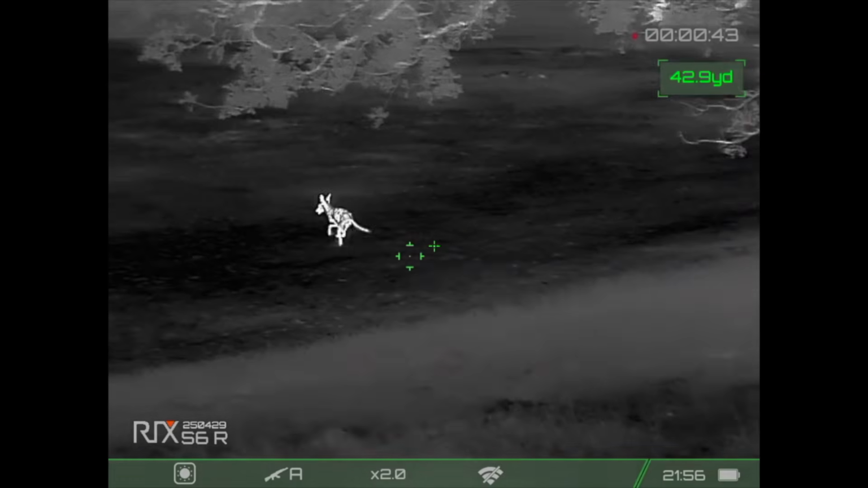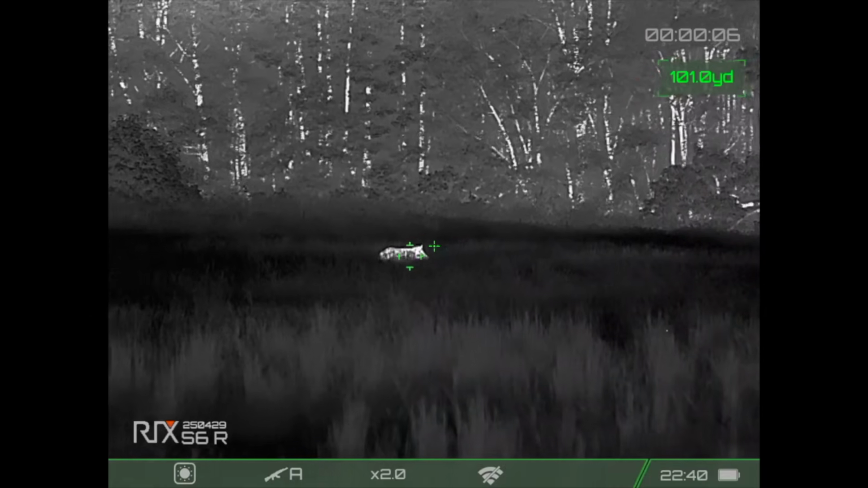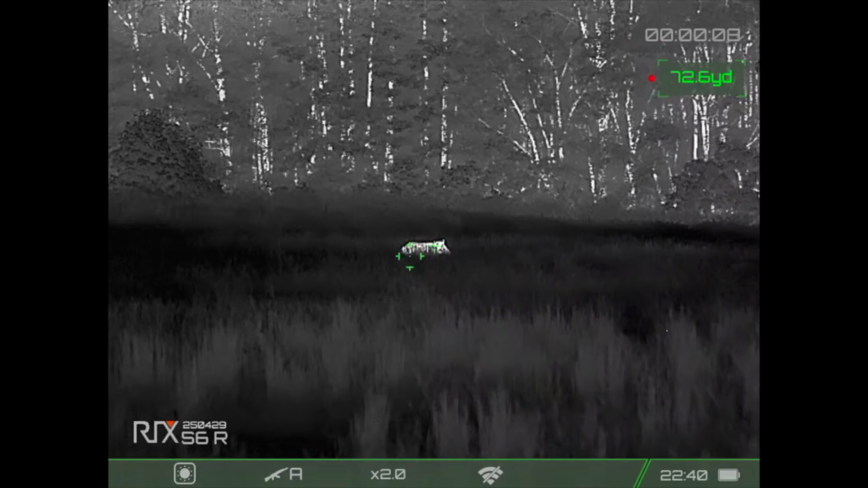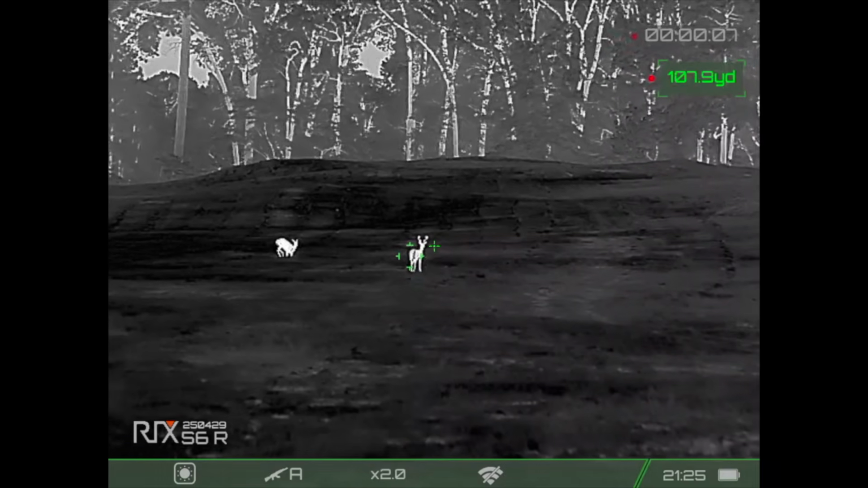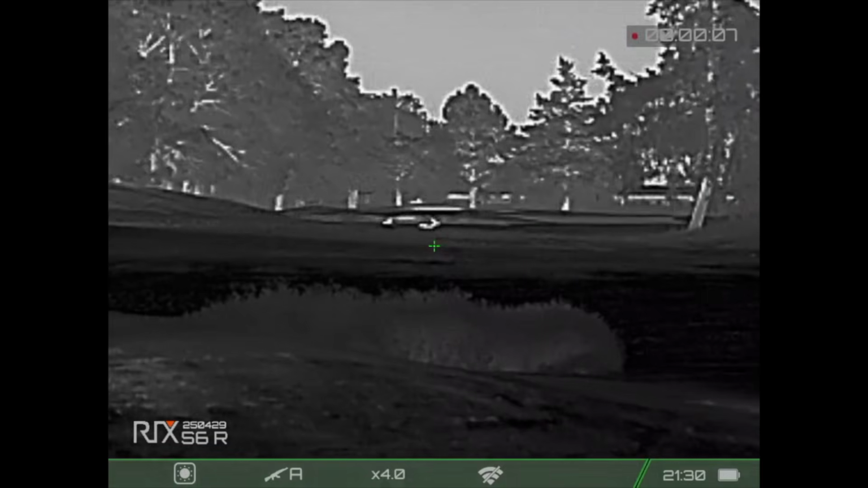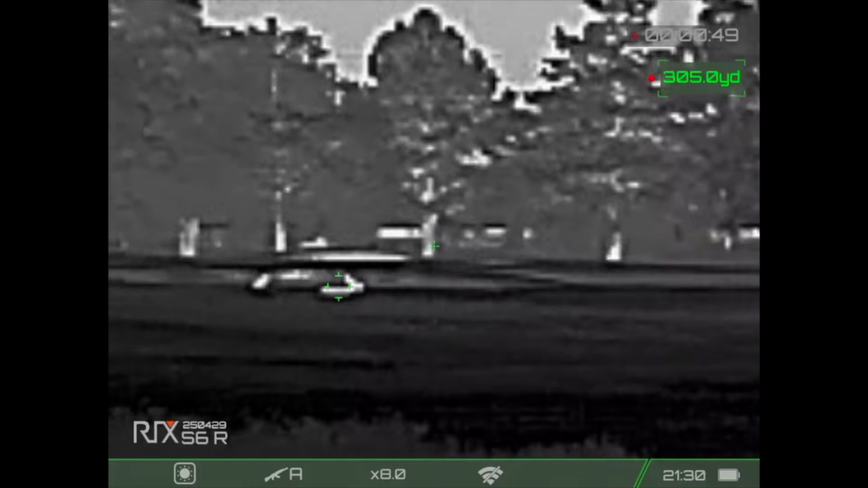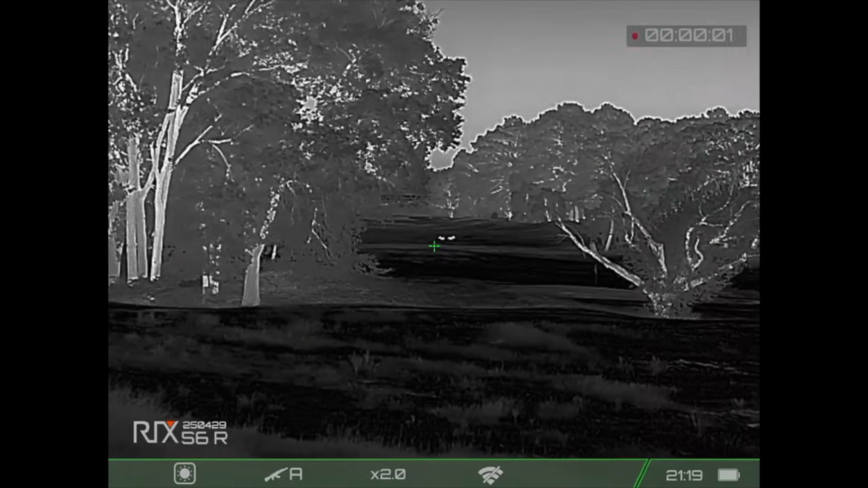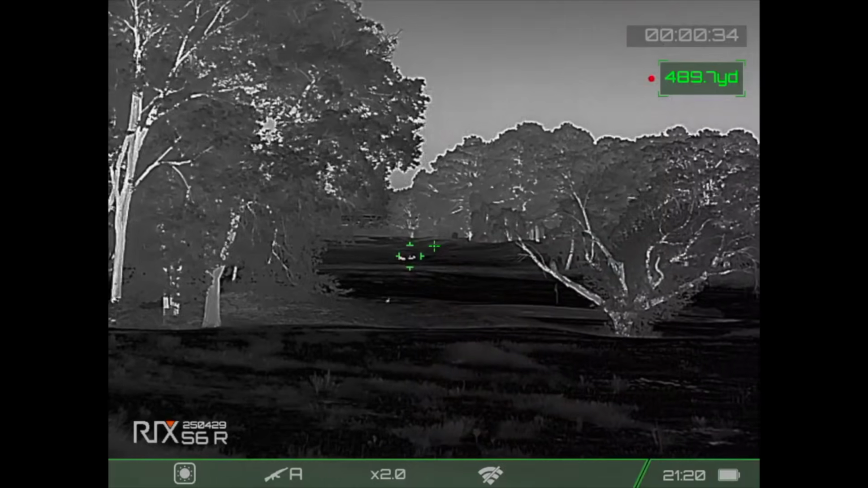It runs on a flat top 18650 rechargeable battery, and it comes with 2 batteries along with a battery charger with the purchase of the scope inside the box. On our battery runtime test that we did for the Late Night Vision Show podcast, we got about 5.5 hours of runtime. That's on a single fully charged battery. It runs off one of these batteries, and they are interchangeable.